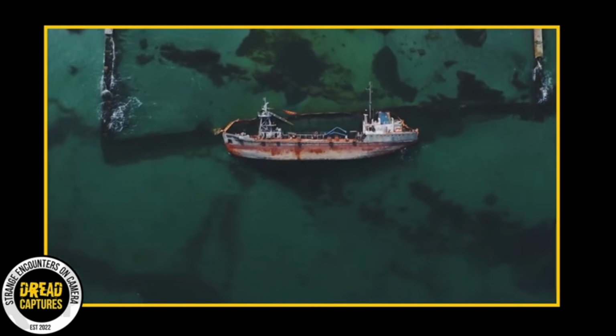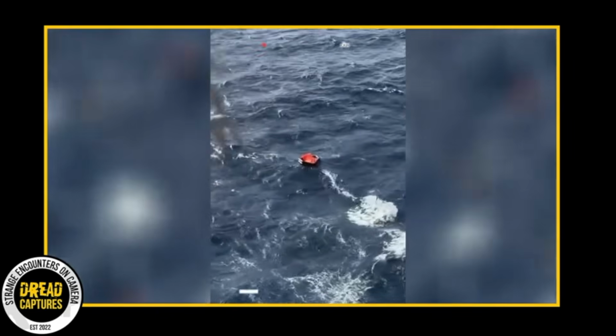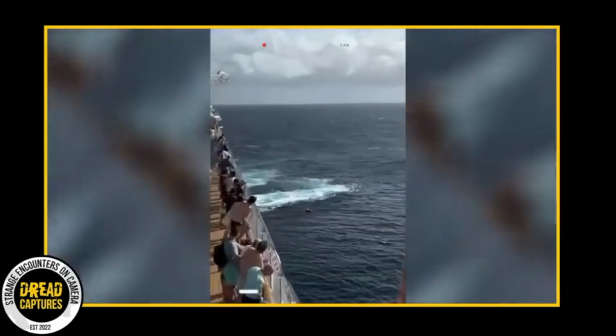In a display of incredible seamanship and compassion, 6 of them were rescued by a Carnival cruise ship, and another 6 were found clinging to floating wreckage, all of whom were brought to safety." Just incredible.